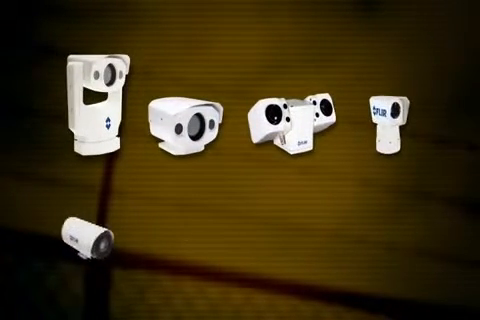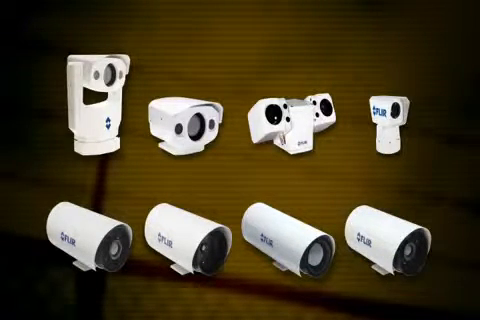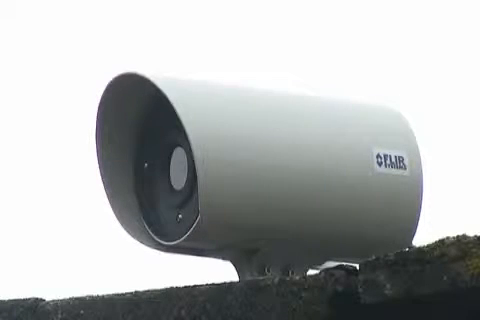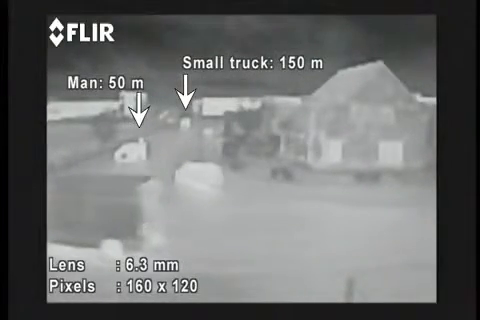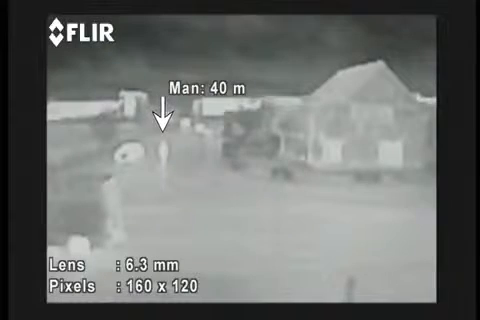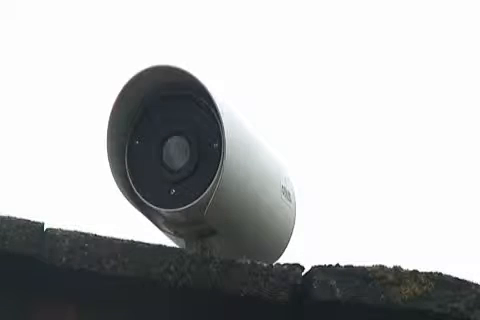FLIR Systems markets a full range of thermal imaging cameras, which have especially been developed for security and surveillance applications. The VSR6 is an extremely affordable thermal imaging camera. It produces thermal images of 160 by 120 pixels. It's an excellent camera for users that have only short-range requirements and want to detect man-size or bigger targets.